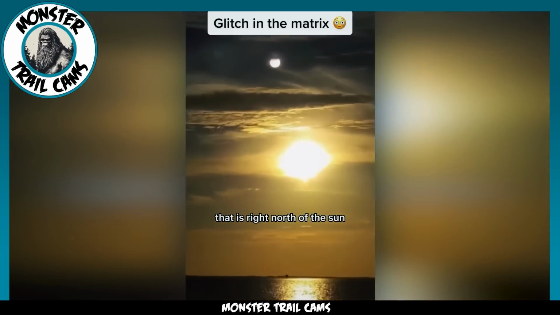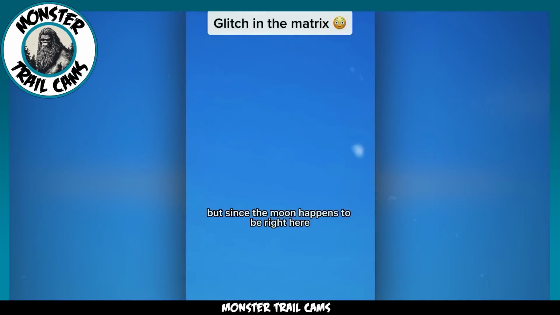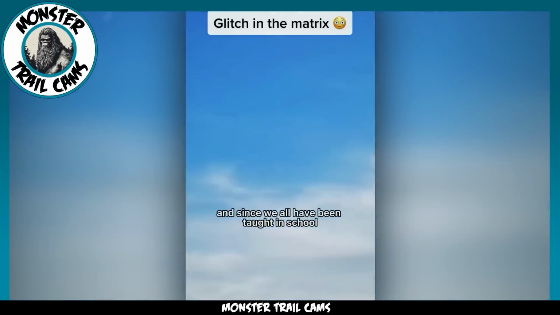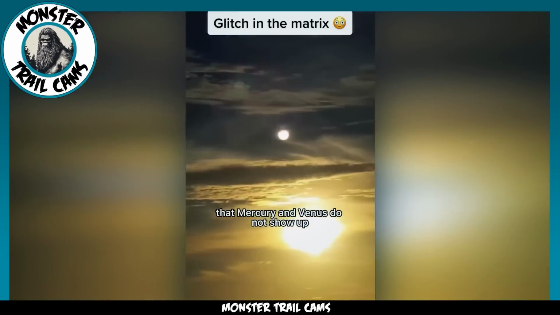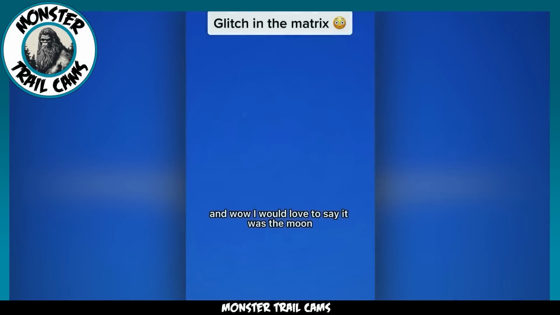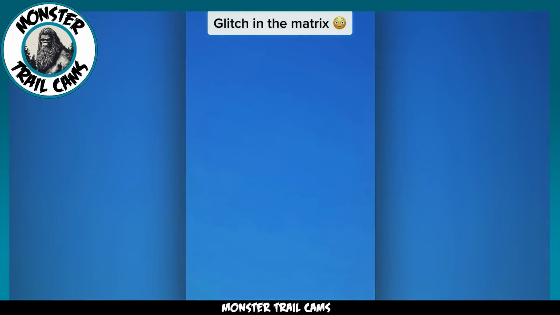Moments later, the individual recording the video pans the camera to reveal the moon, which can be seen in the opposite direction. The person who uploaded the video floated a whimsical theory. Could this be a glitch in some kind of vast cosmic simulation we're all a part of?